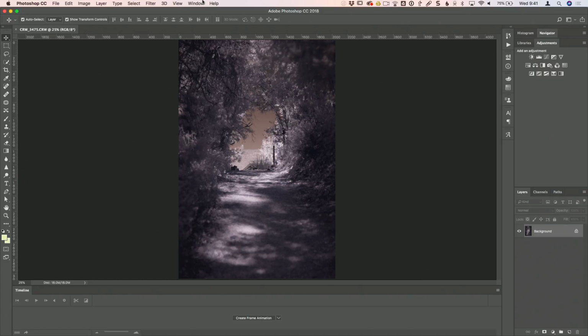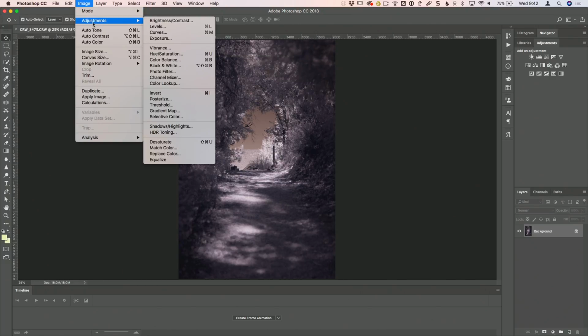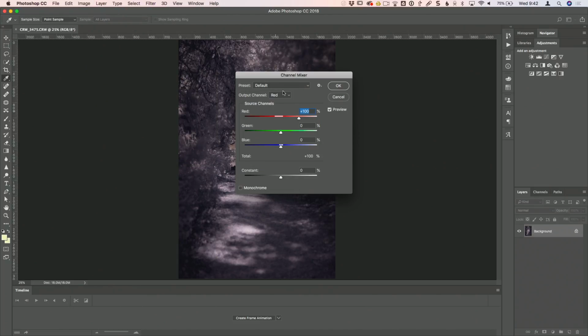And now I'm going to go through the channel swap thing, which I forget now. It's channel mixer. There we go. It's image adjustments, channel mixer. That's what I want. There it is. And effectively what the channel mixer does is it allows you to replace one channel with another in a sense.